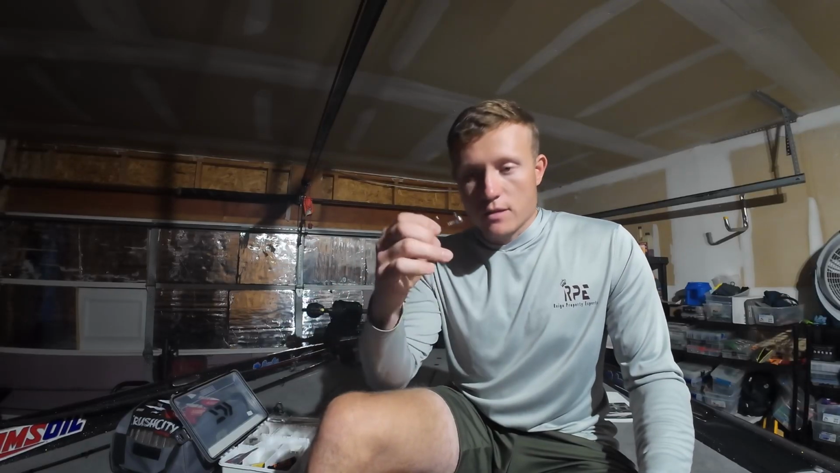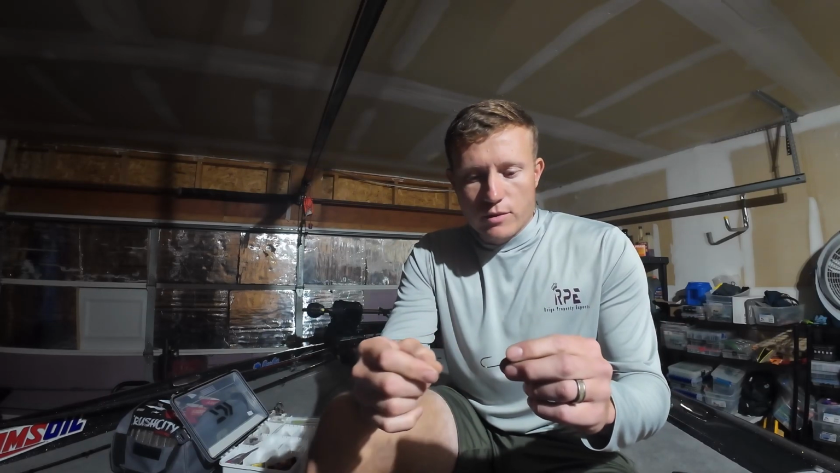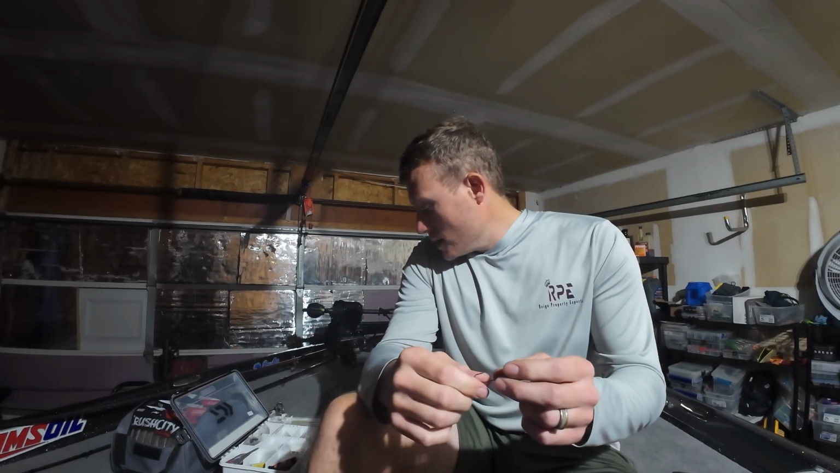So that's the way to do it. That's a little Boat Things head. This is a 3/8 with a 2/0. It's a pretty good hook. It's a little flimsy, but it's not too bad with throwing a medium or a light action spinning rod.